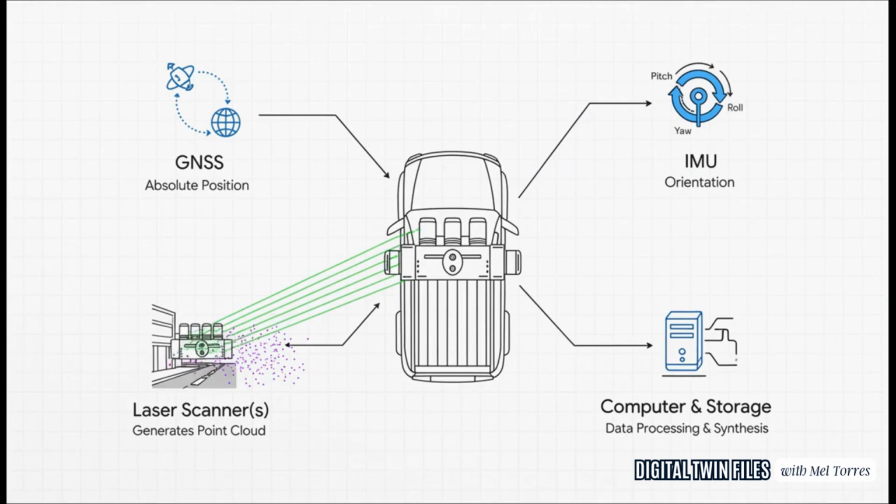So what's actually making this magic happen? Well, it's like a high-tech orchestra with a few key players. First, you've got the GNSS. That's your GPS on steroids, telling the system exactly where it is on the planet. Then there's the IMU, the inertial measurement unit. This thing is constantly measuring the vehicle's orientation, the roll, pitch, and yaw, hundreds of times a second. And of course, the stars of the show are the 3D laser scanners, the workhorses firing out and catching all those light pulses. And the conductor of this whole symphony? A powerful onboard computer managing this massive flood of data in real time.